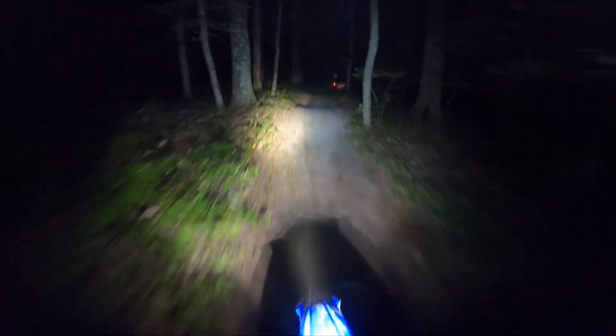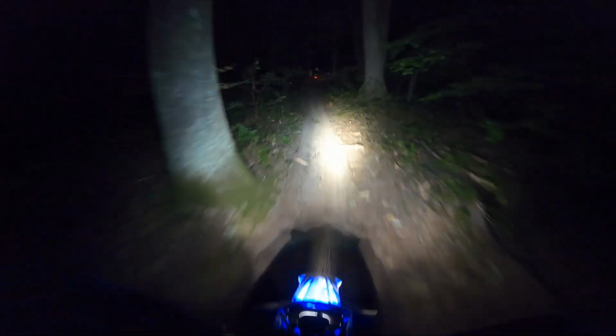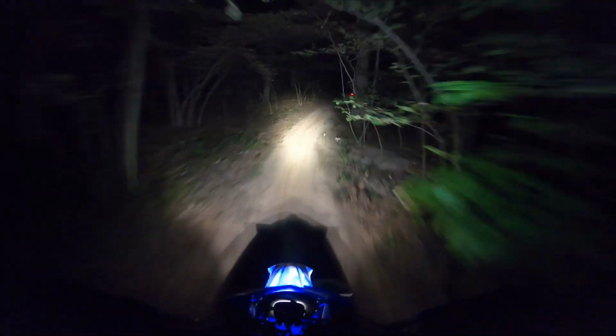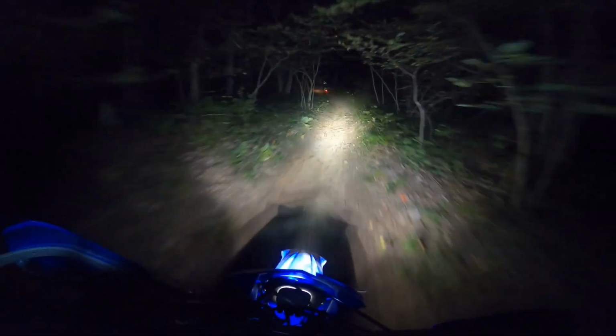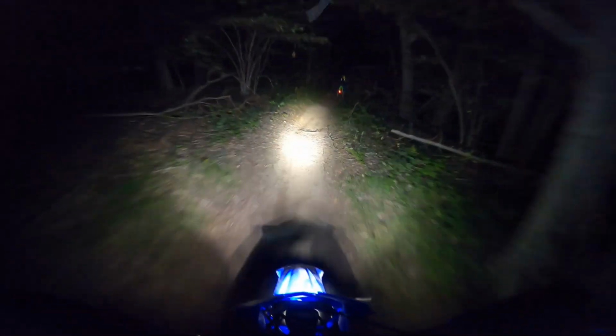Because the headlight on the dirt bike's gonna obviously be shining where you're pointing your bike, so it's just nice to have another little light. But so far I'm amazed at how good I can see. This is exactly what I was looking for.